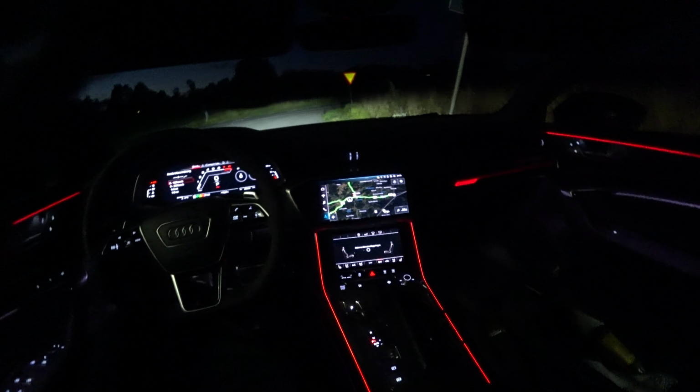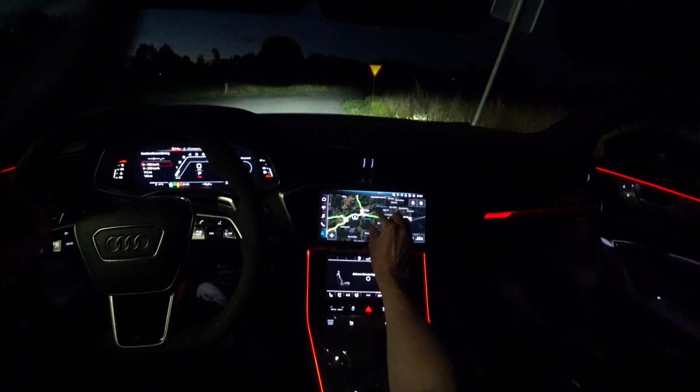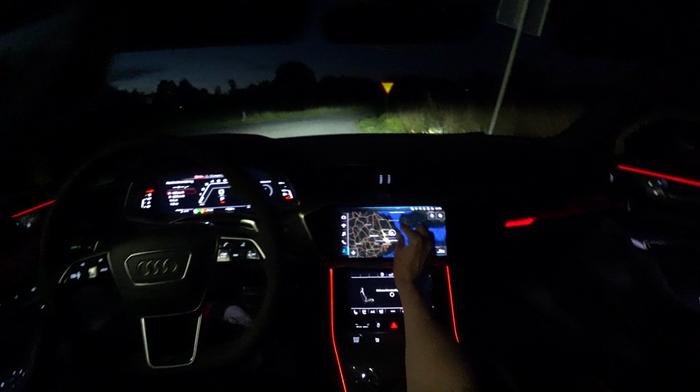Audi Sport. Wow. Awesome. Just see this, displays everywhere.